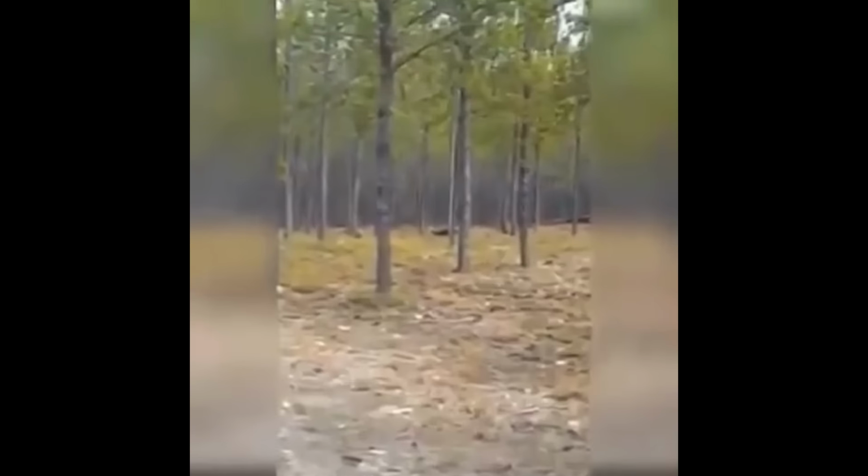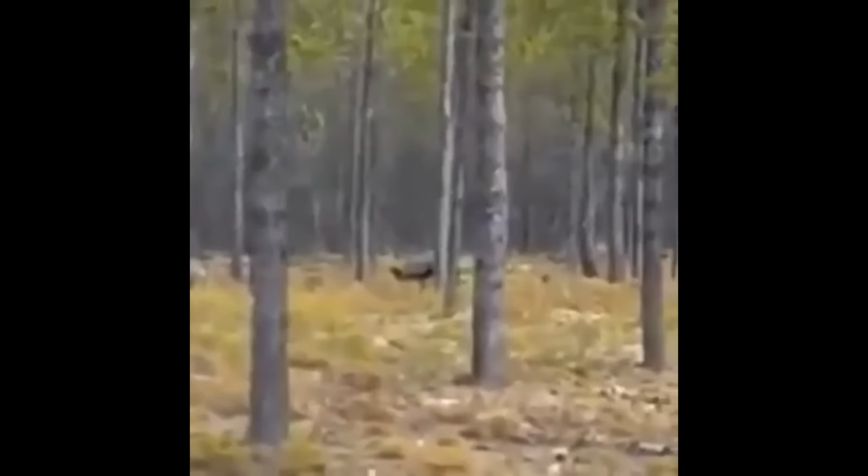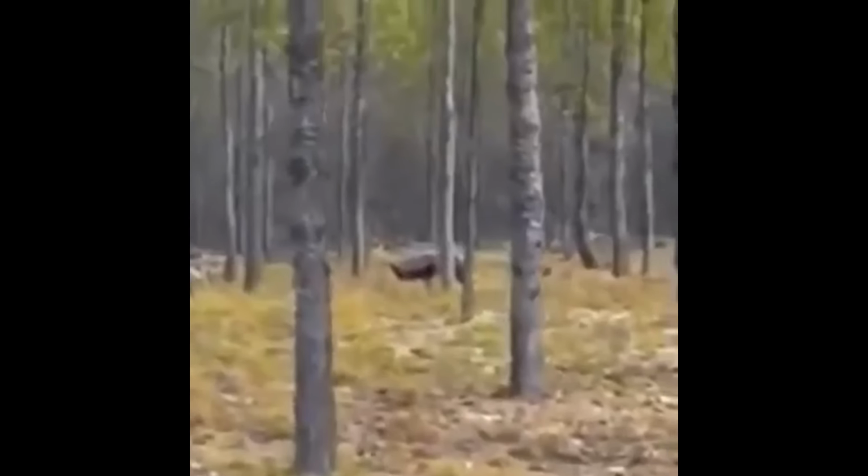The video starts off with a man recording some creature hiding in the bushes, while his dog is nearby, barking at the creature.